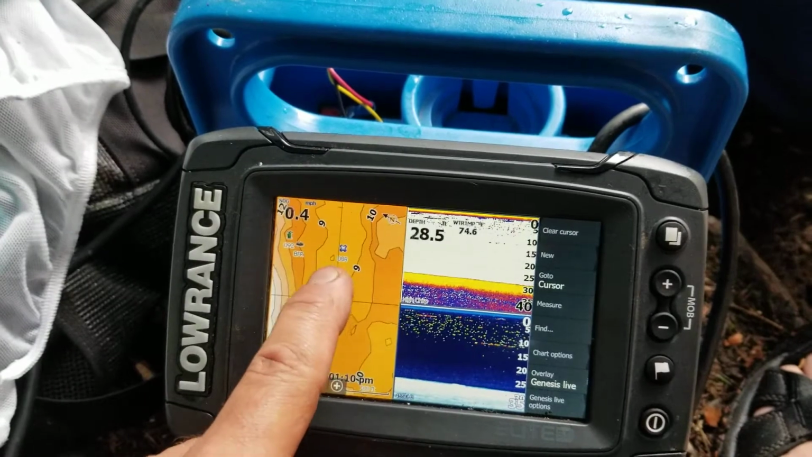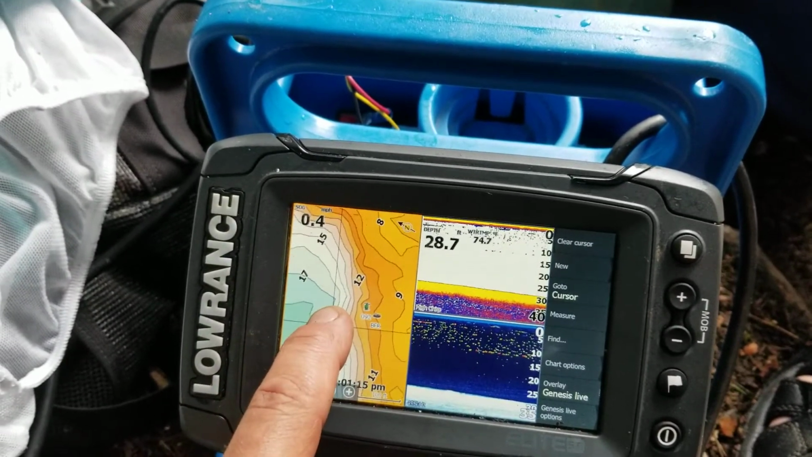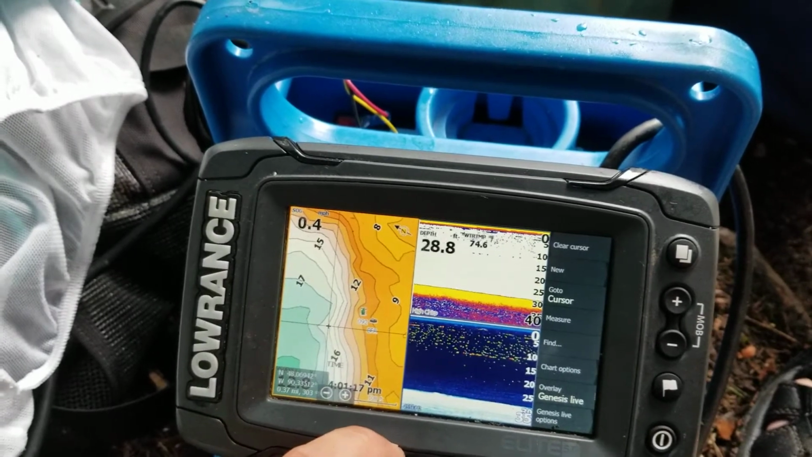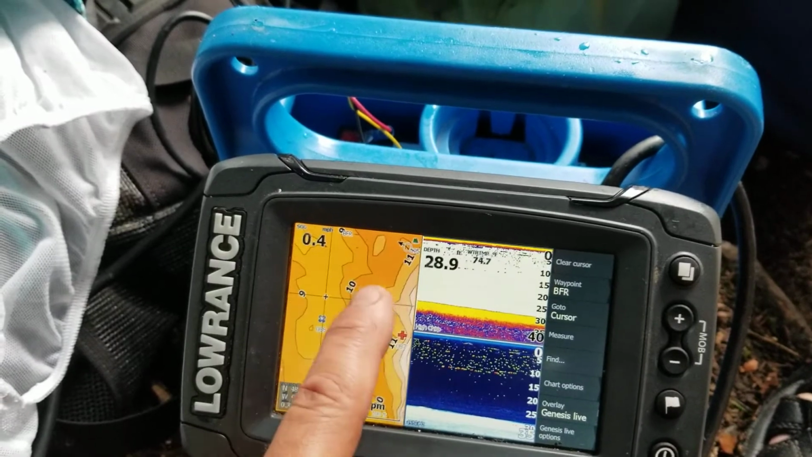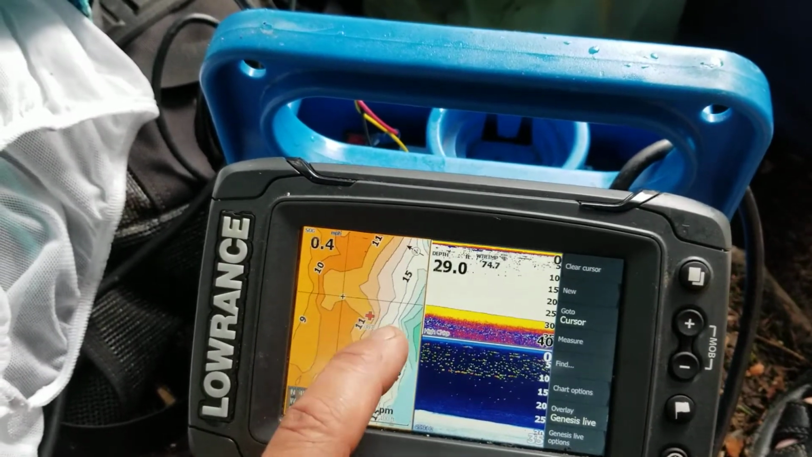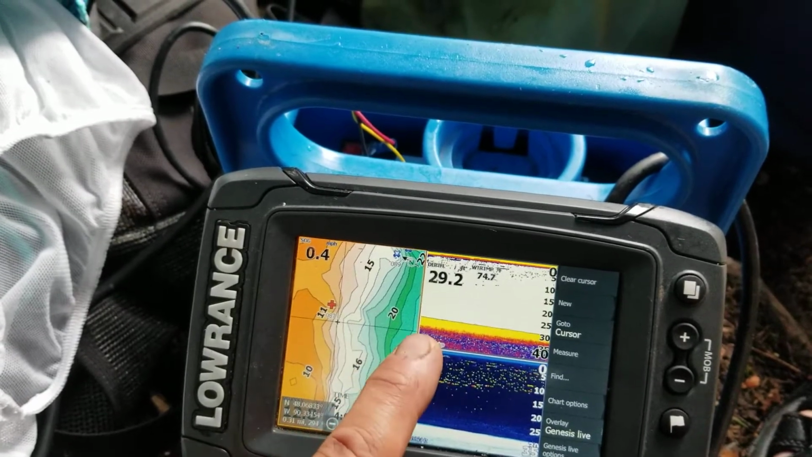And then I marked where there's vegetation edges, bottom hardness, and now it's all color coded different colors. There you go. You see we're coming off the edge there.